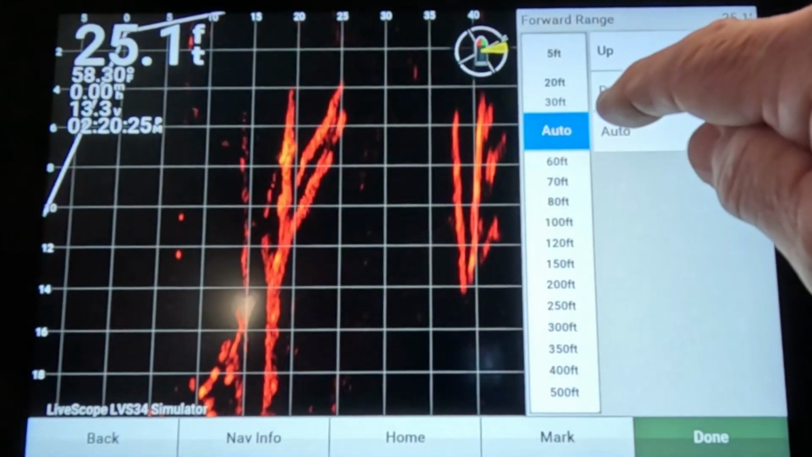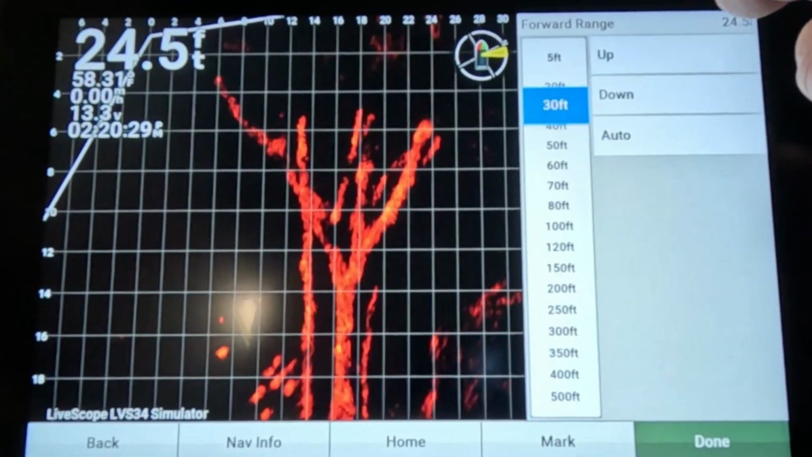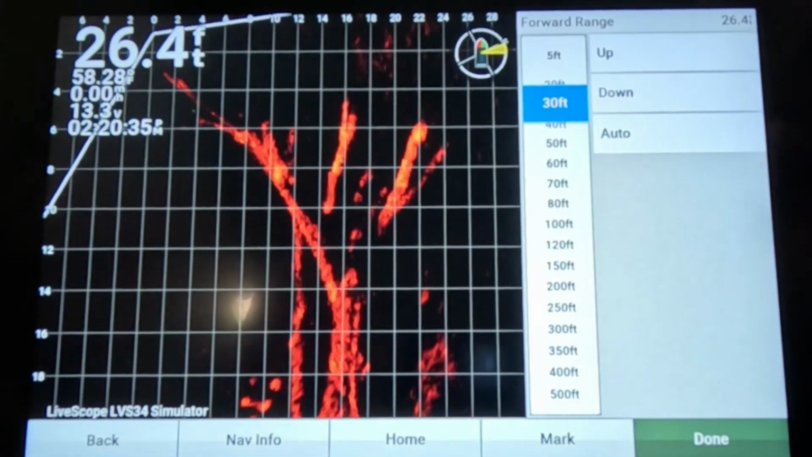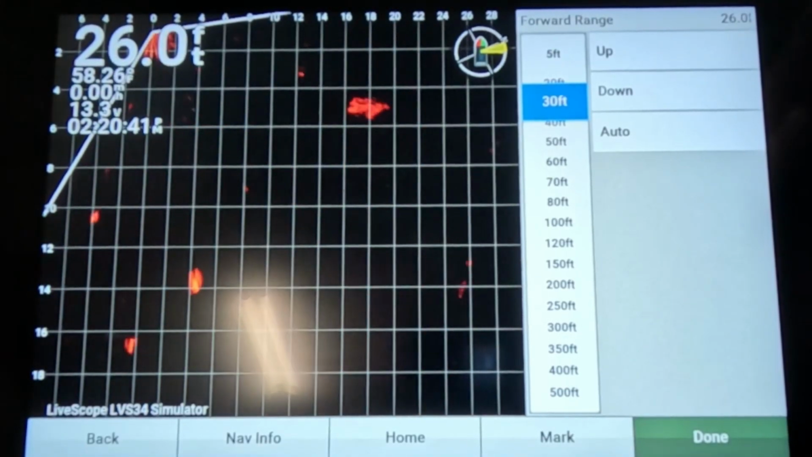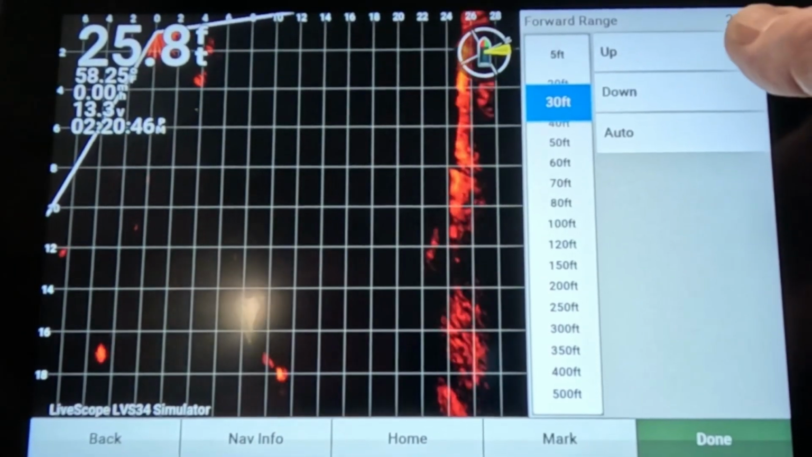All right, let's go to forward range. Now I keep my forward range on 30. That's just me. A lot of people, I see people all the time running it on 50, but I want to see a lot of detail. If you get it out there that far, you're missing a lot of detail. Plus, you can't see your bait near as easy running it out to 50 feet. So 30 feet's about where I keep mine.